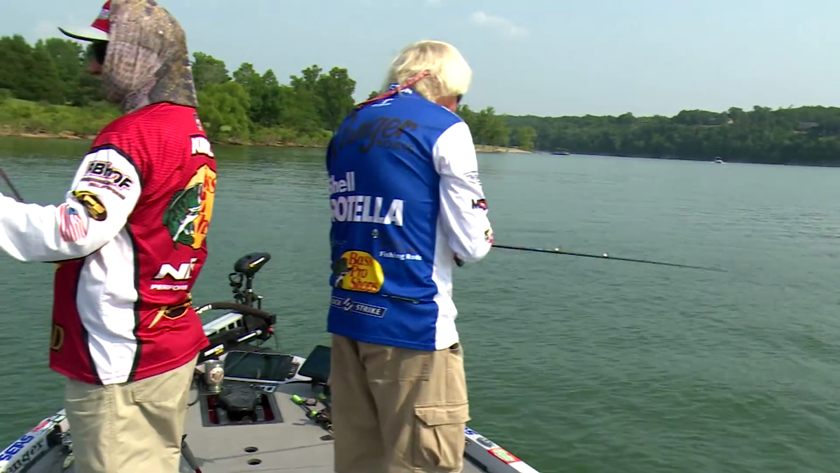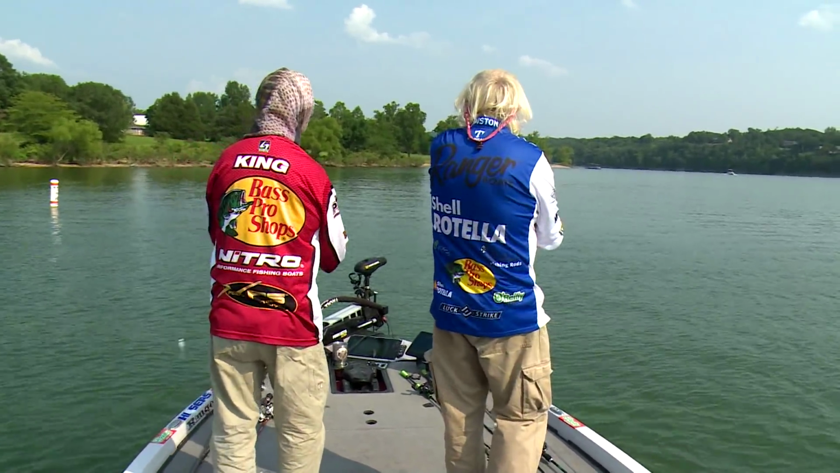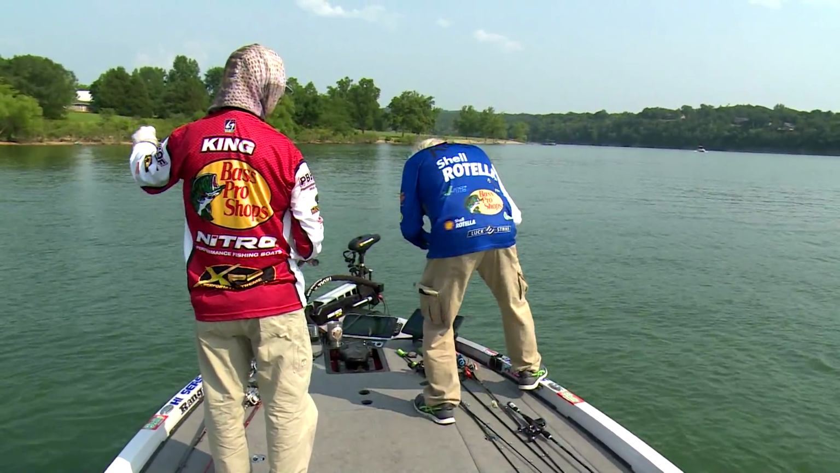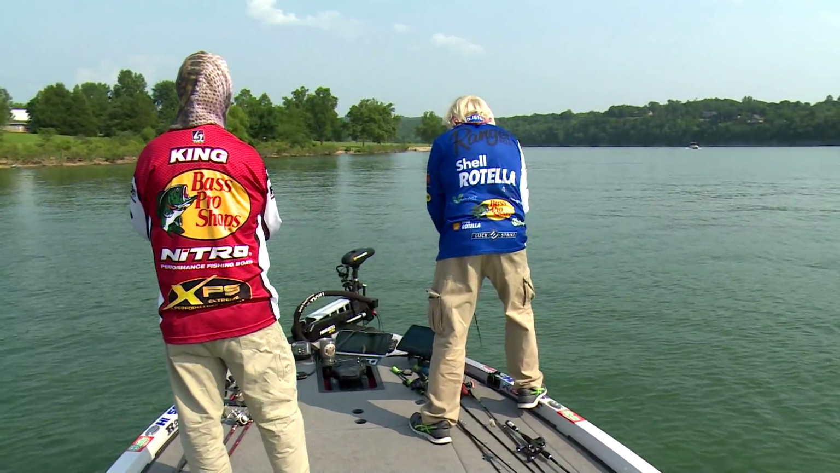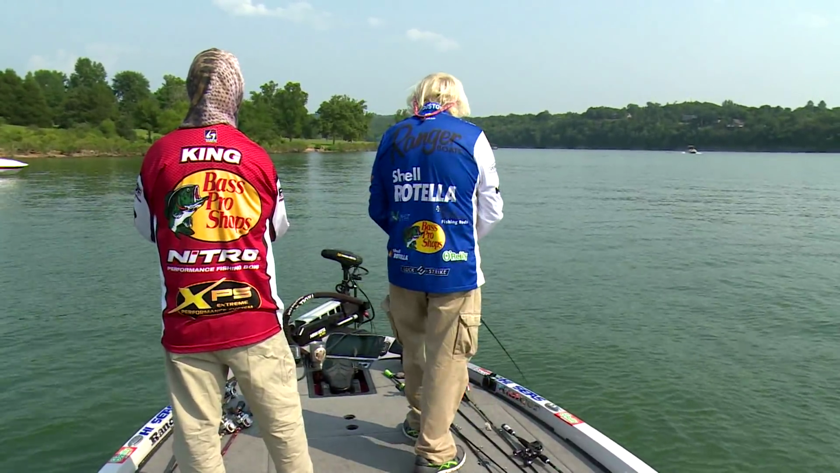Oh, deep smoothie. We had a double then, man. I'm spot locked down. The fish is right over there. I saw that fish come up from below it and get it. Those fish are in about 20 foot of water, but the bait was down about 12, and I saw him dart right up from the bottom and get it.